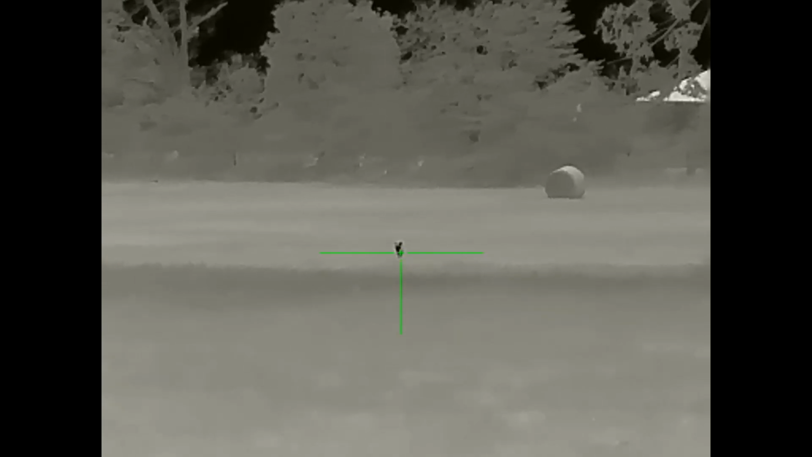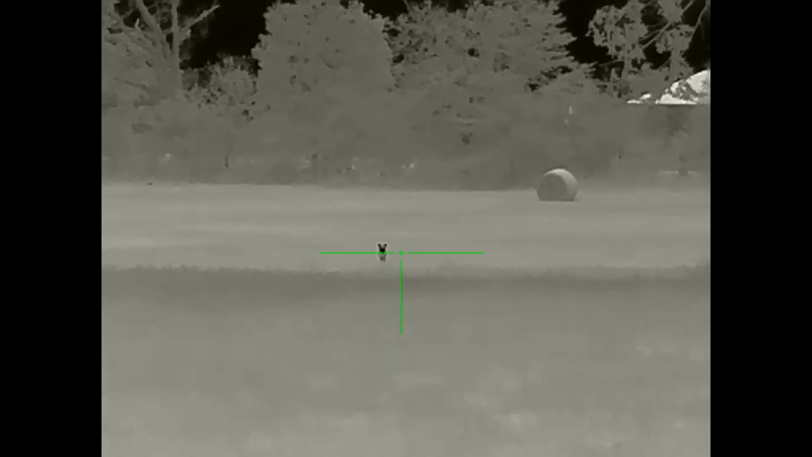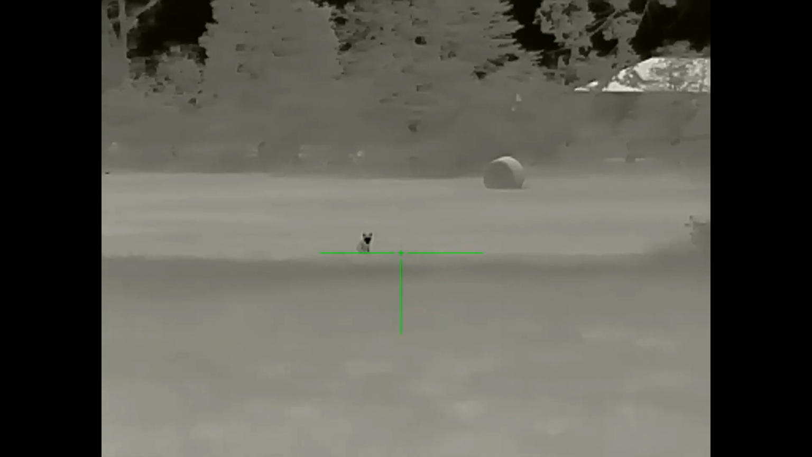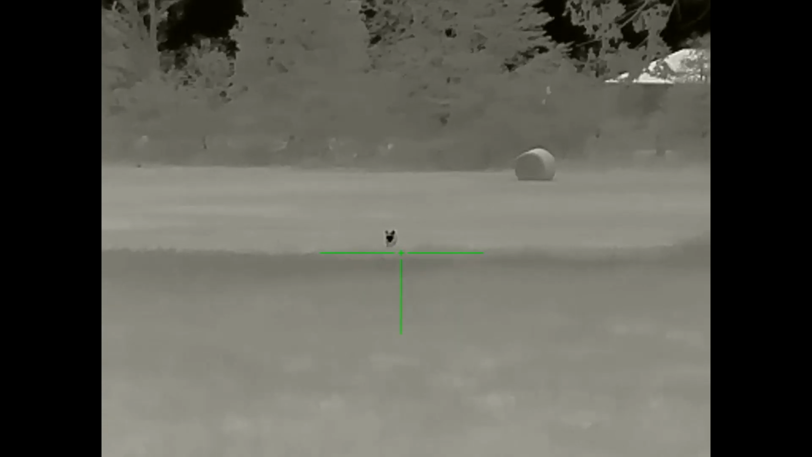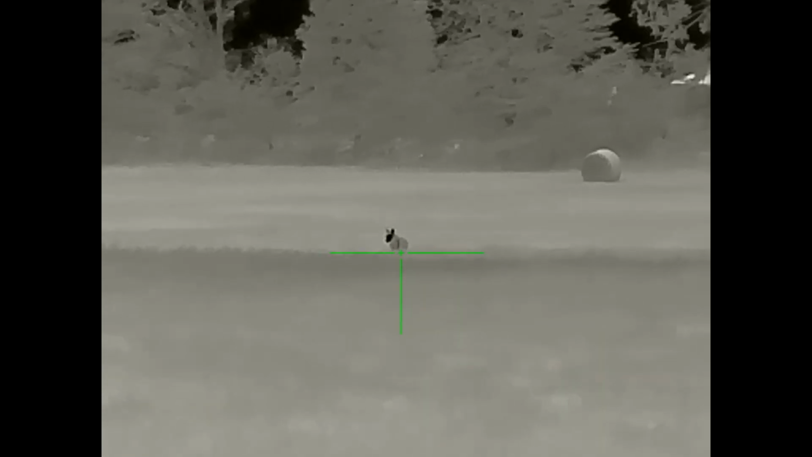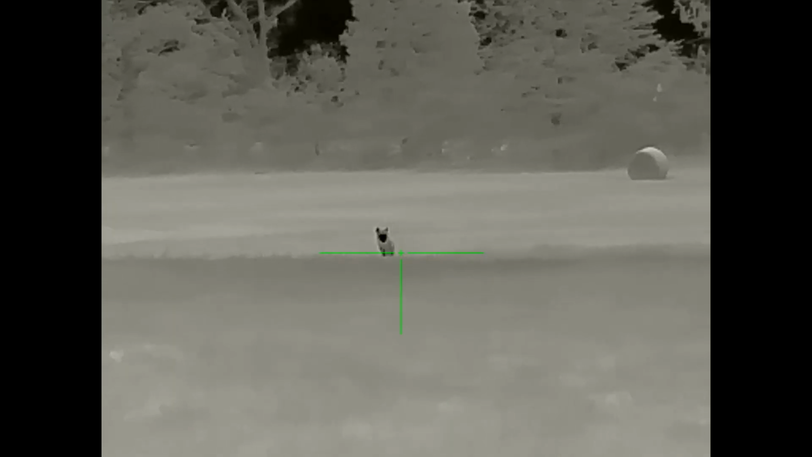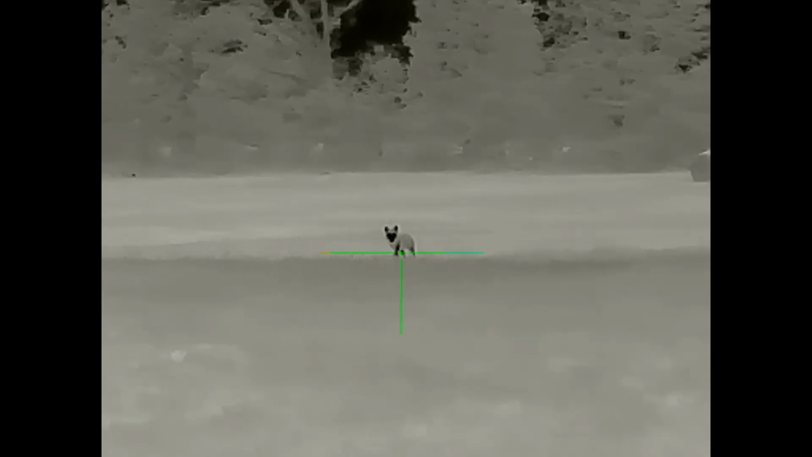The field of view is 39 feet at 100 yards. It is recoil, and the iRay stuff is recoil rated for 300 Win Mag or 7 millimeter. And the temperature rating is -4 degrees to 122 degrees Fahrenheit. So those are running through the specs.